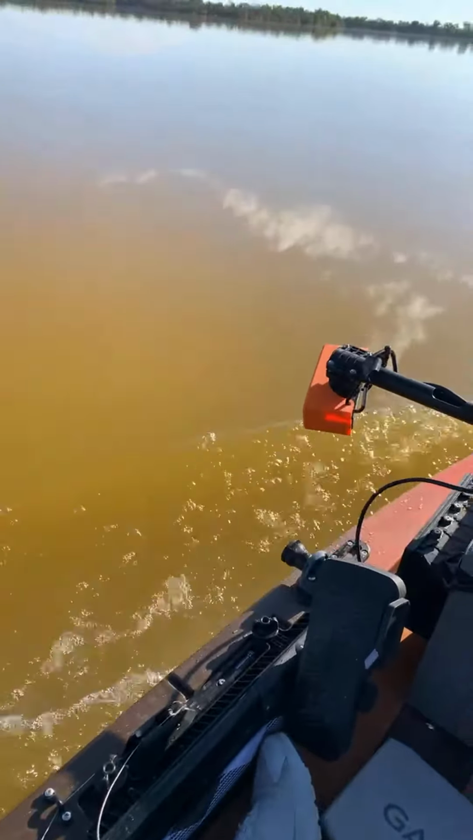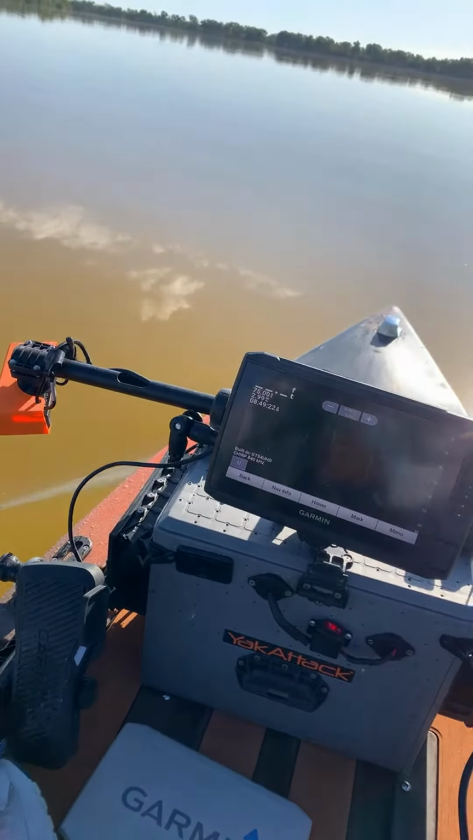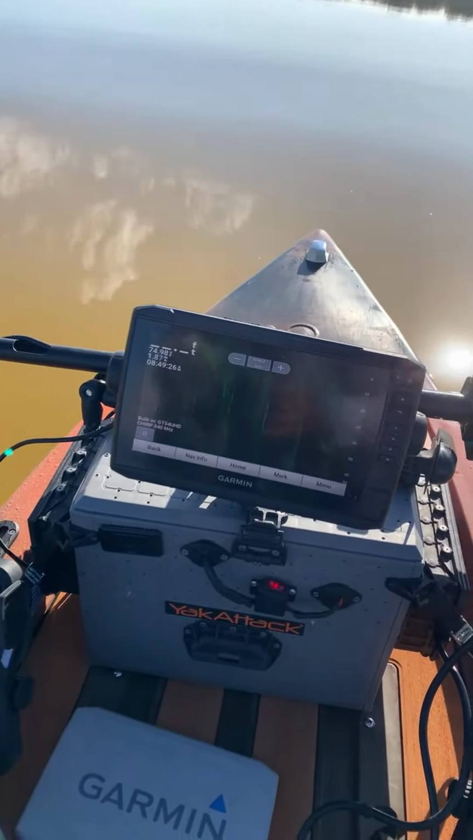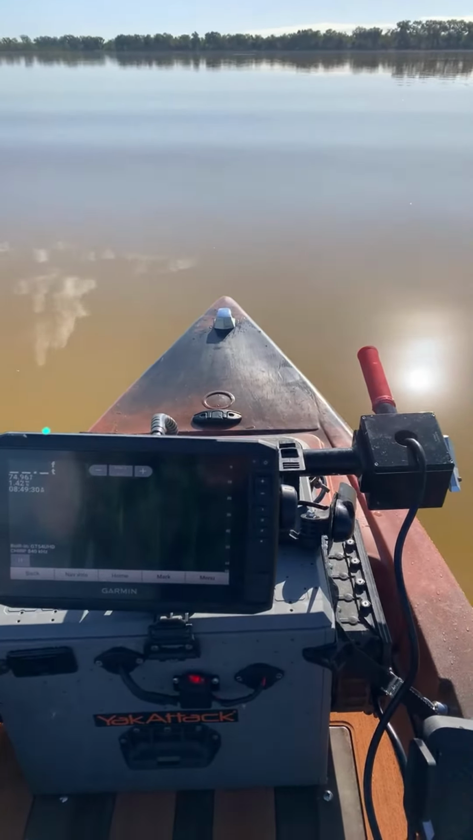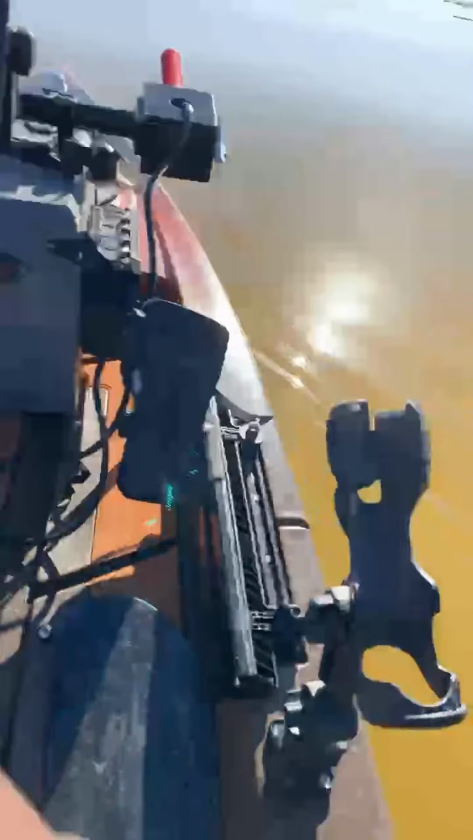Let me pick up the Garmin motor some more, because the Garmin motor is actually still in the water a little bit. I think I know what it is though. It's this little rope I'm using. Golly, I'm gonna have to change my rope. I don't even want to though.